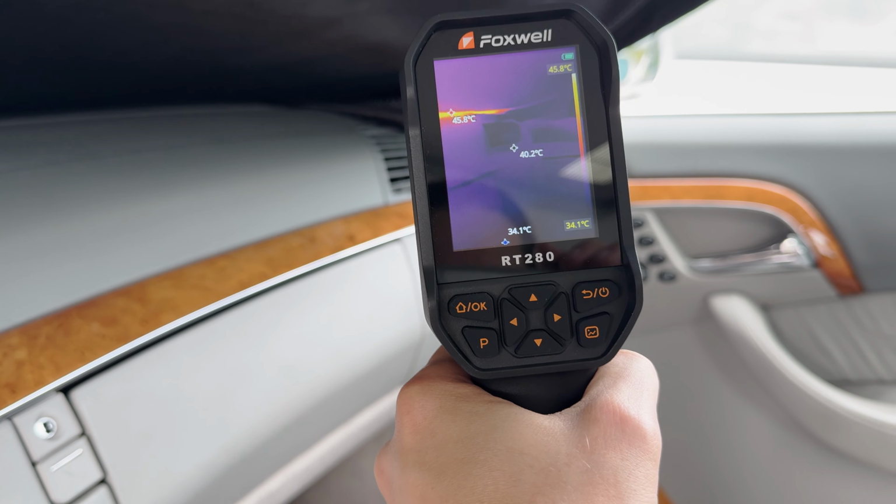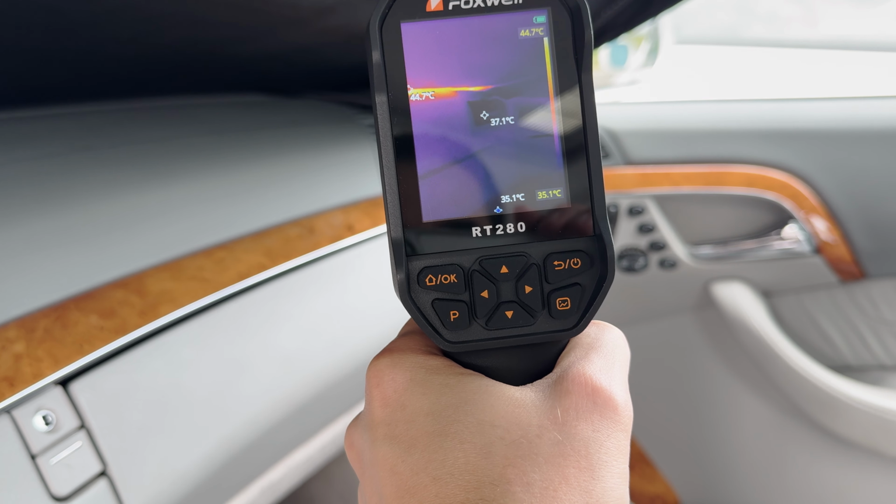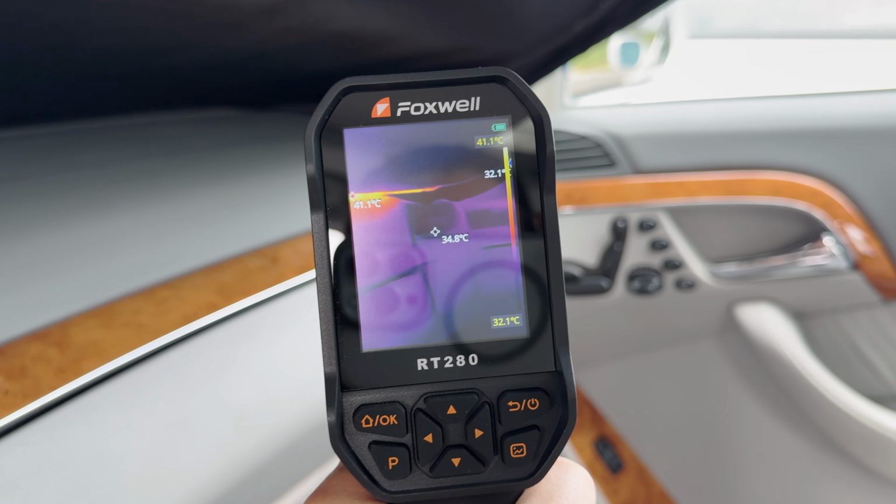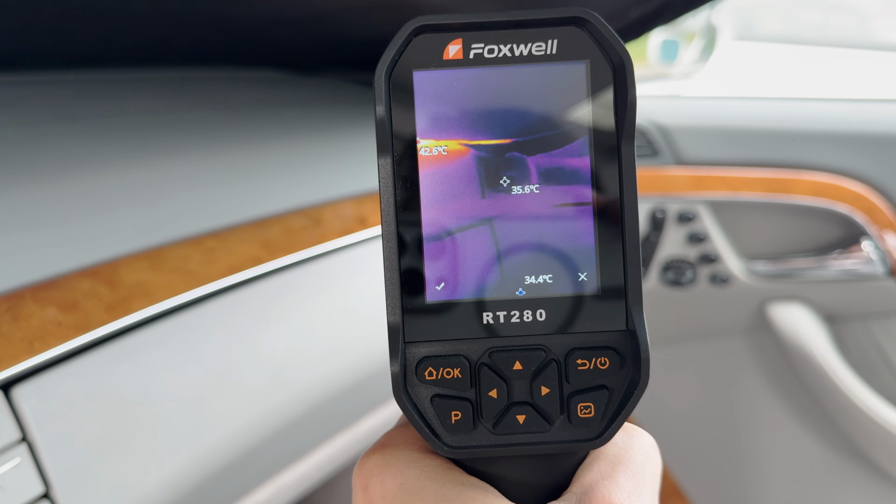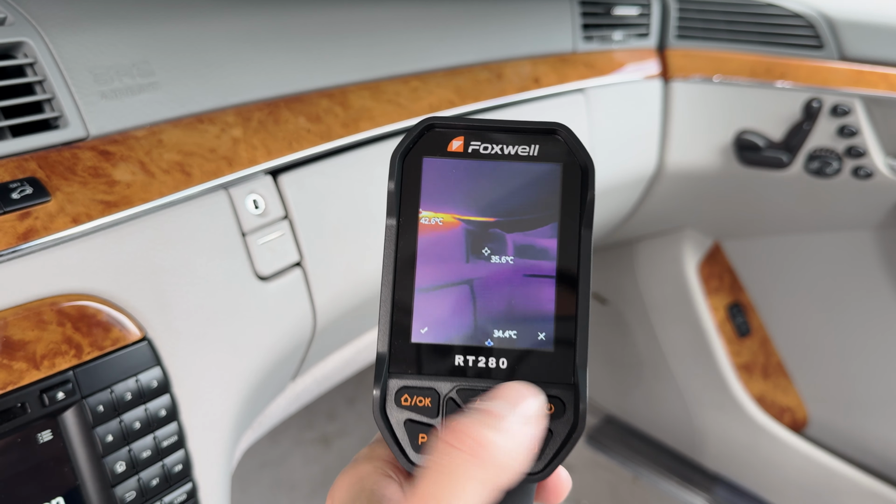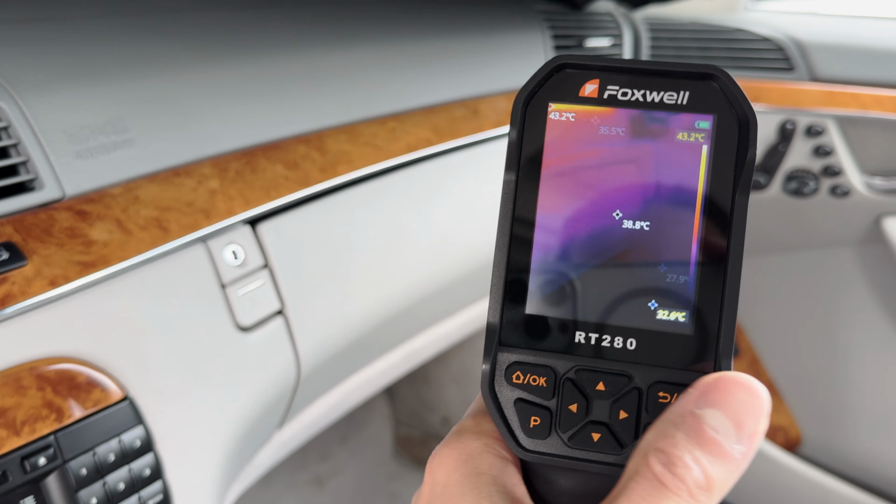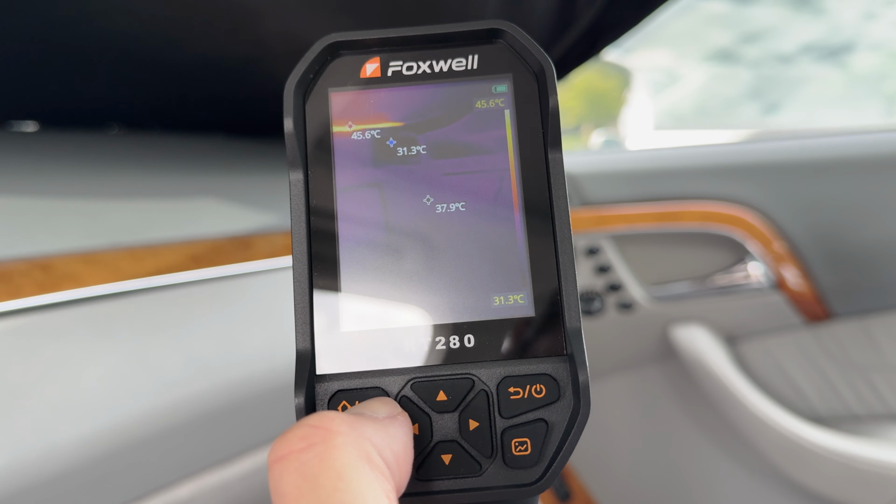Now here, if you turn the AC on, you can see the darkest spot in the screen is where it's coldest. You can actually see it getting lighter around it as it gets colder. Now if you want to take a screen cap, you can pull the trigger, and then you can save it with OK, or discard it with back. Save that one. And if you want things to look different, you can hit the menu button, or OK.